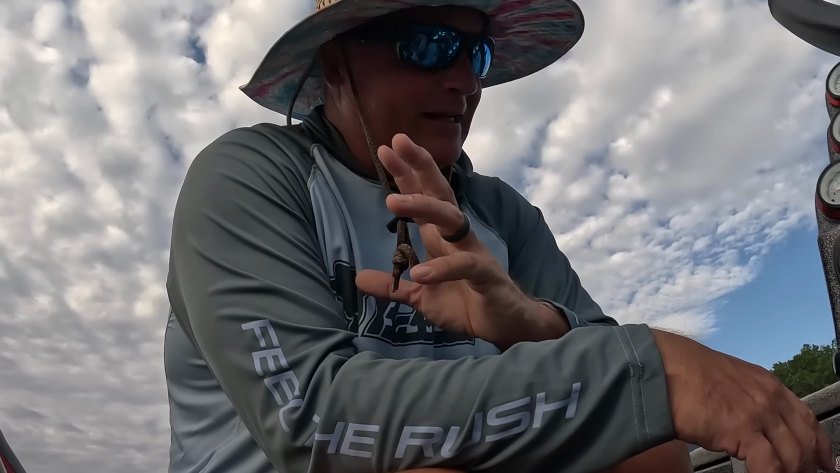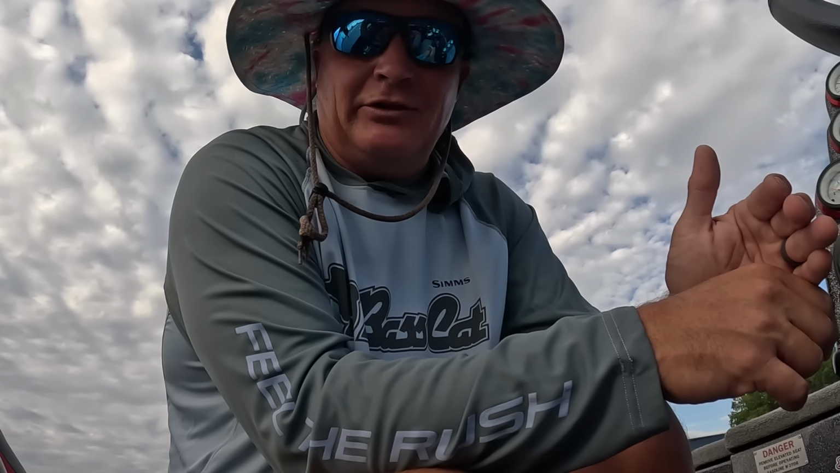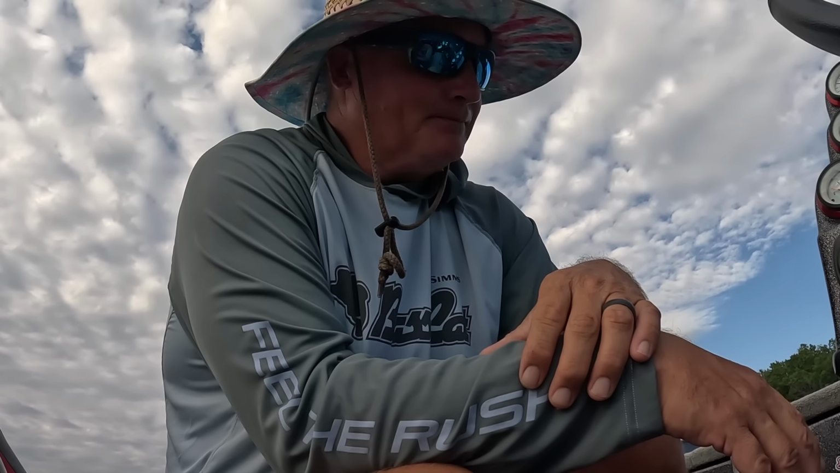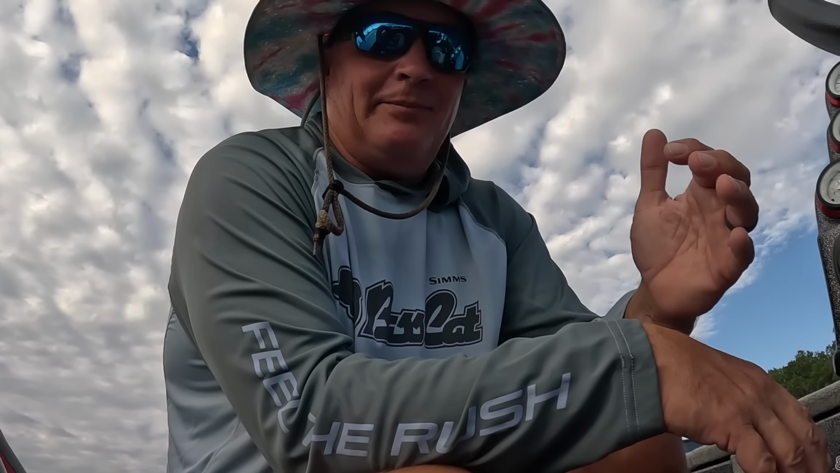Great technique to learn. It's a big deal. Like when I tell people stop right there, they wait an extra second or 2, and guess what? They drop right below it, and they think they're good, but they're not. You have to stay above it to keep that crappie's attention. Crappie love things dropping in on them, and knowing where to stop is critical. So staying on top of the crappie is number 1.